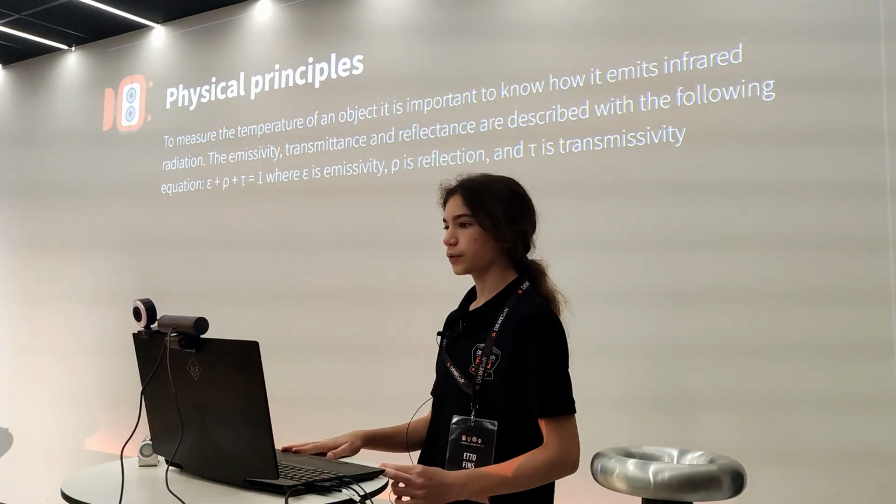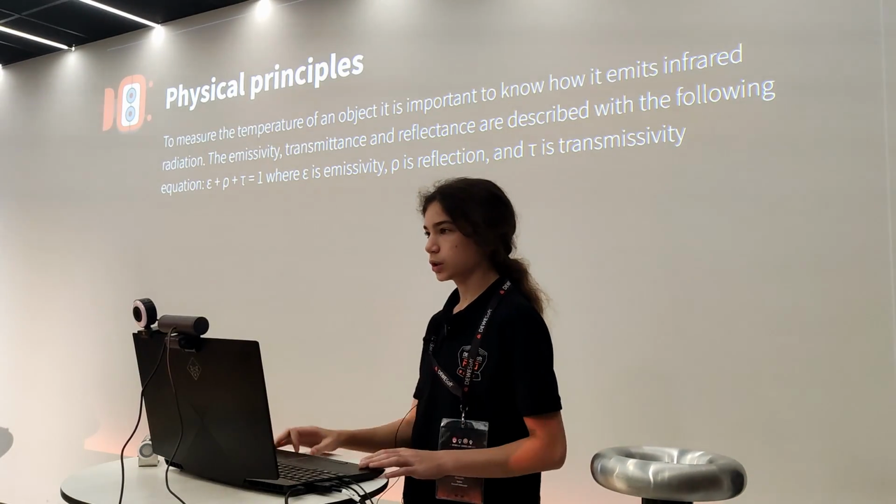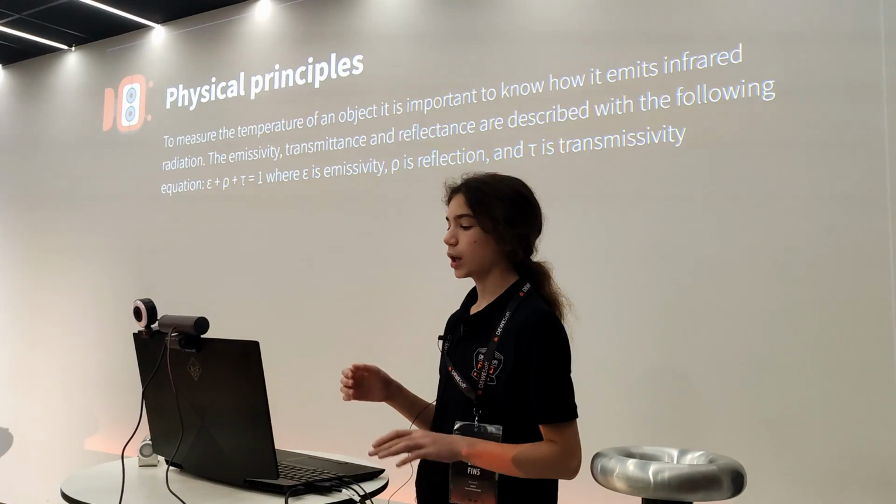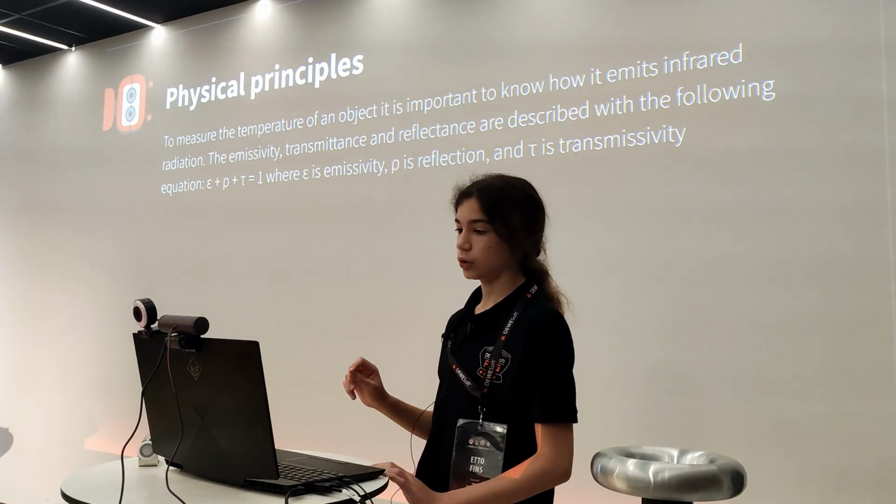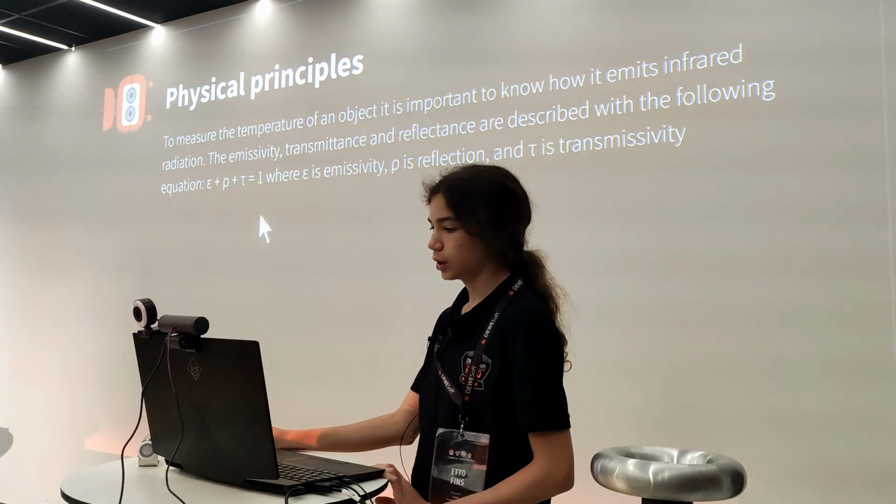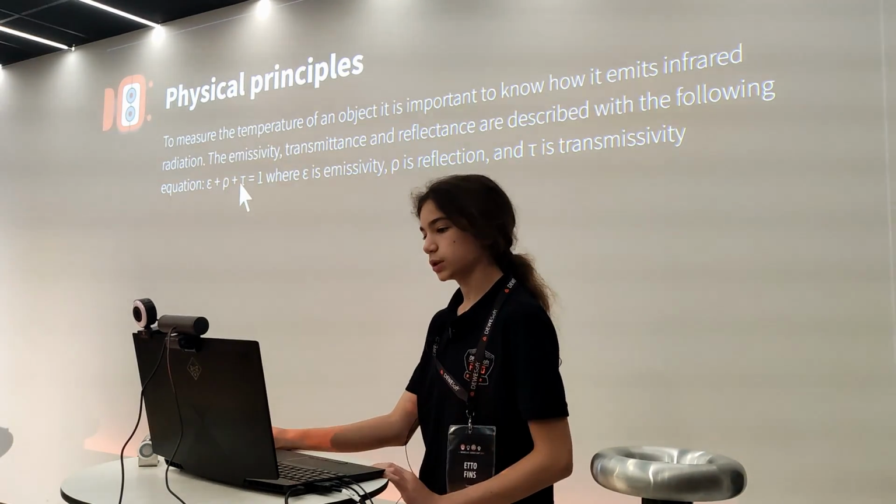So the physical principles of temperature measurement are quite simple. You have an object that, when heated or even at room temperature or below, emits a certain amount of IR light. How much light it emits depends on the temperature and also on the emissivity. For example, here we have this formula which says that the emissivity plus reflection plus transmissivity is equal to